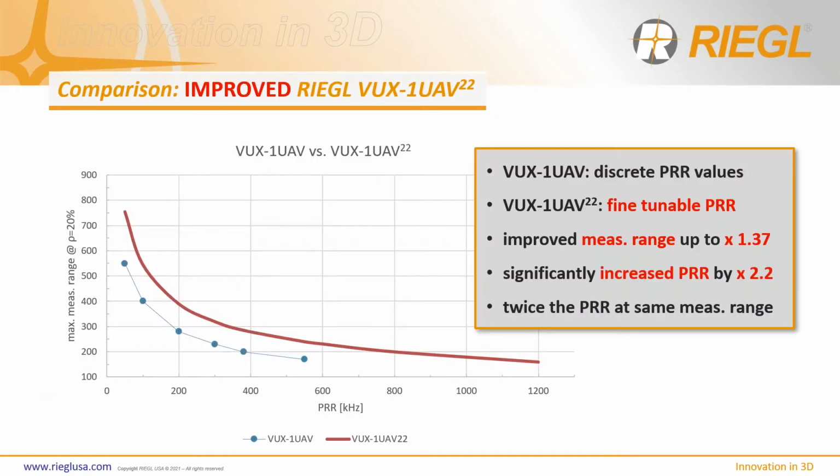Now, while the previous VUX-1 UAV offered 6 discrete laser pulse repetition rates, the new VUX-1 UAV offers a fine-tunable pulse repetition rate ranging from 50 kilohertz all the way up to 1.2 megahertz.